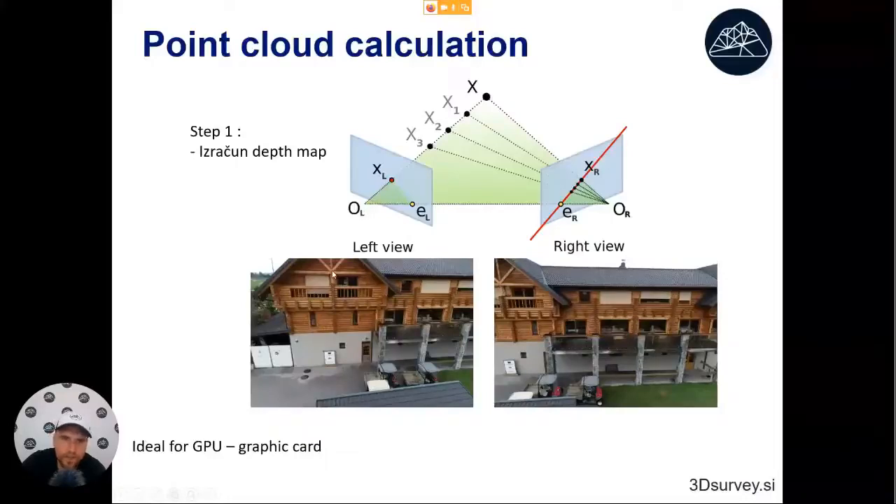If we take this point here in the left view, we know that the point that represents this in 3D will lie somewhere on this line. If we project this line onto the right view, it might come up something like that. And we then just move here and we check, is this point similar to this one? Yes, kind of is. This one? No. This one? No. This one? No. And say, okay, if this one and this one are the same, this corresponds to this point.